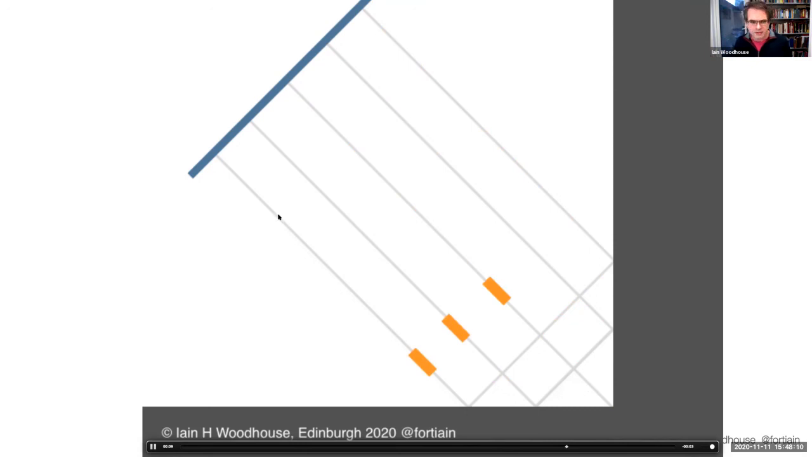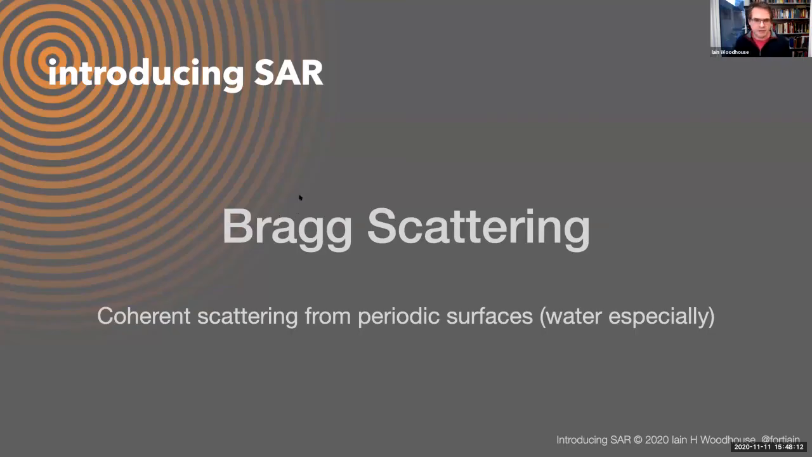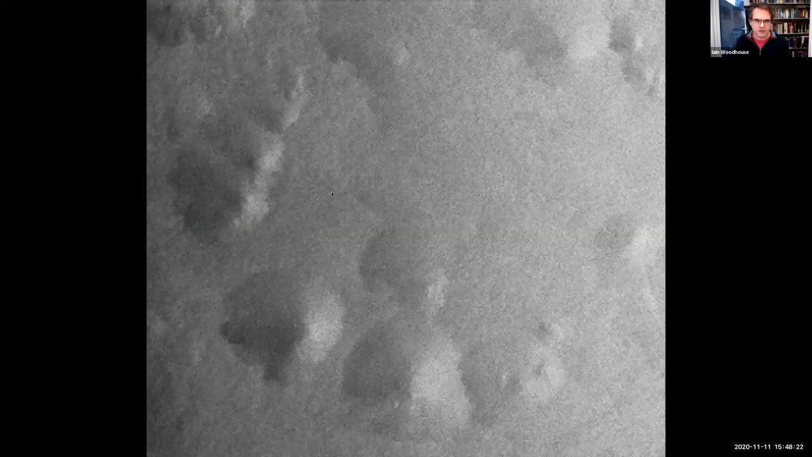What I'm going to cover today is what's called scattering. It particularly occurs from periodic surfaces. That can be over water surfaces, so when you've got wind blowing just in the right direction, you can get higher or lower. These are actual tropical rain cells that are disturbing the water surface.